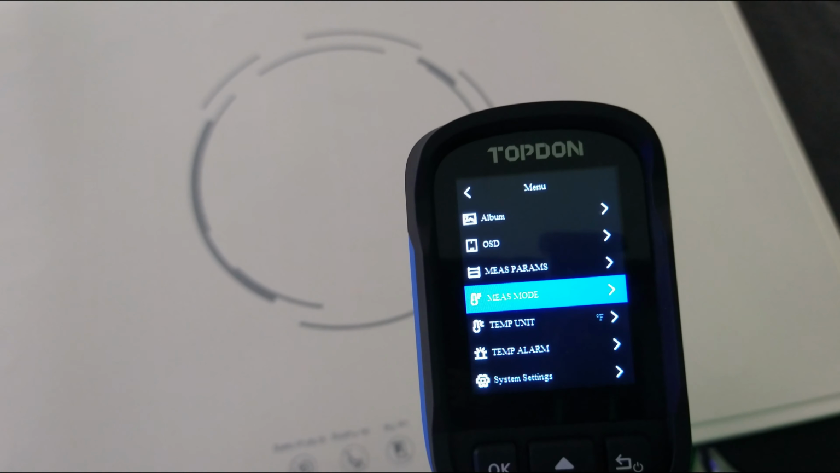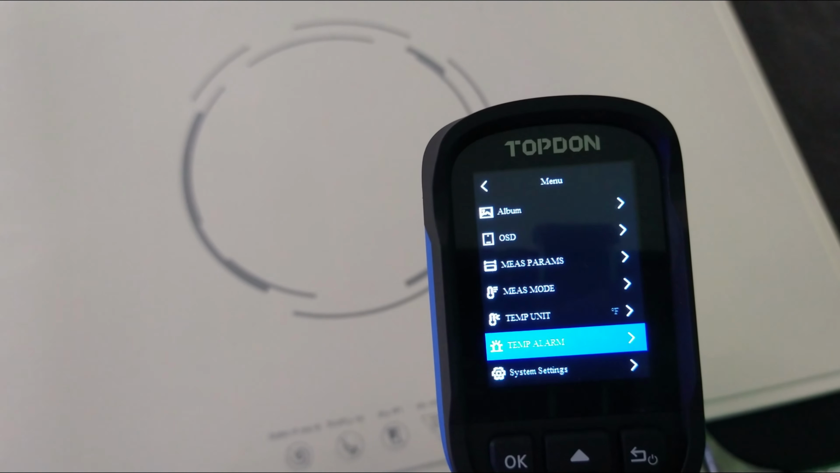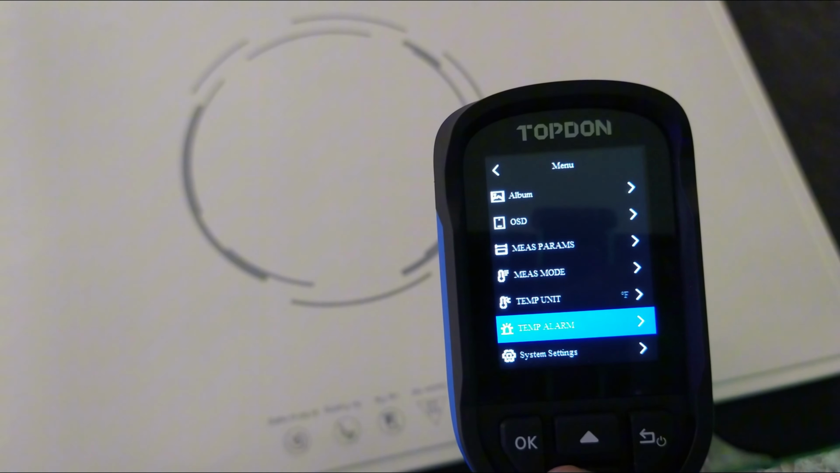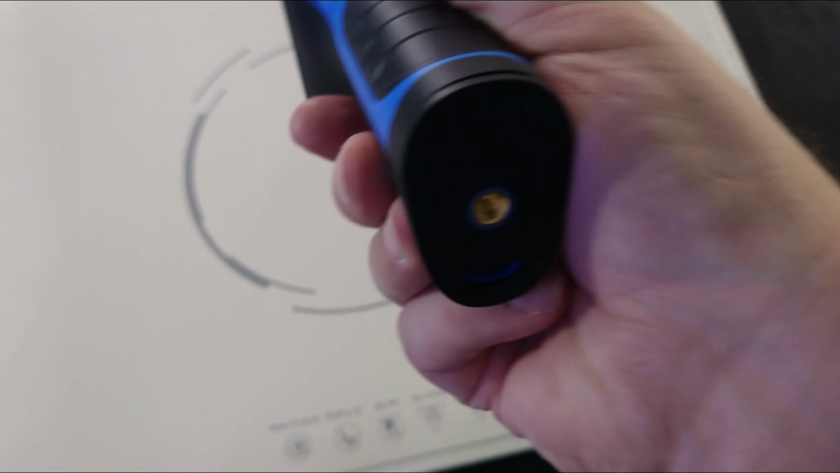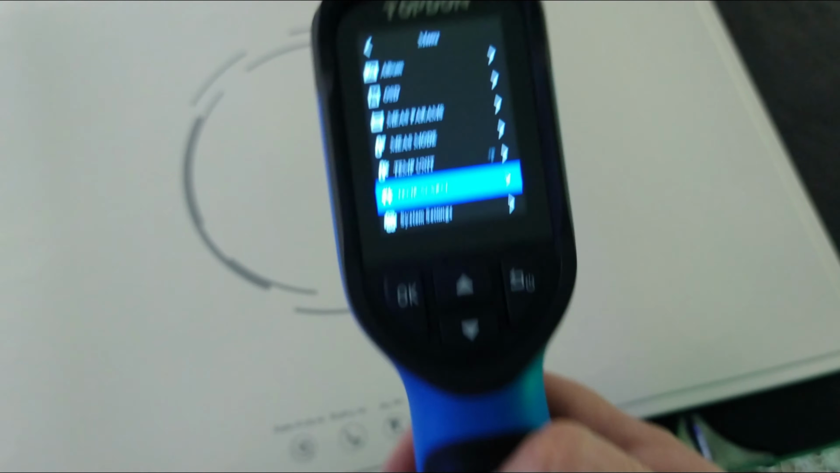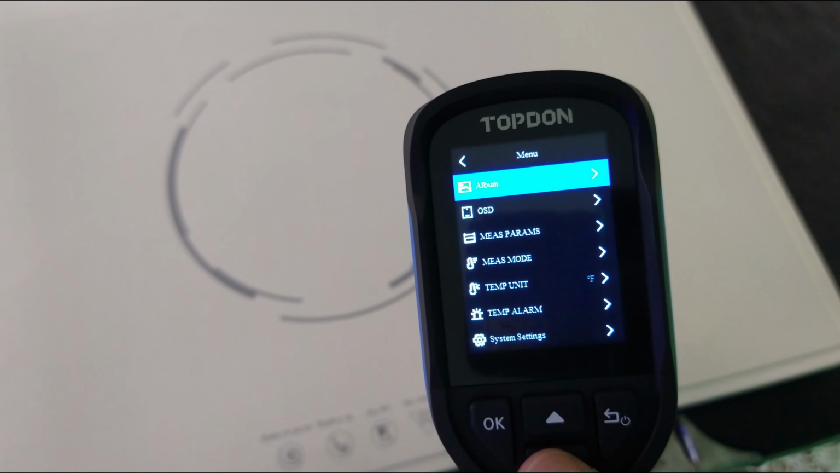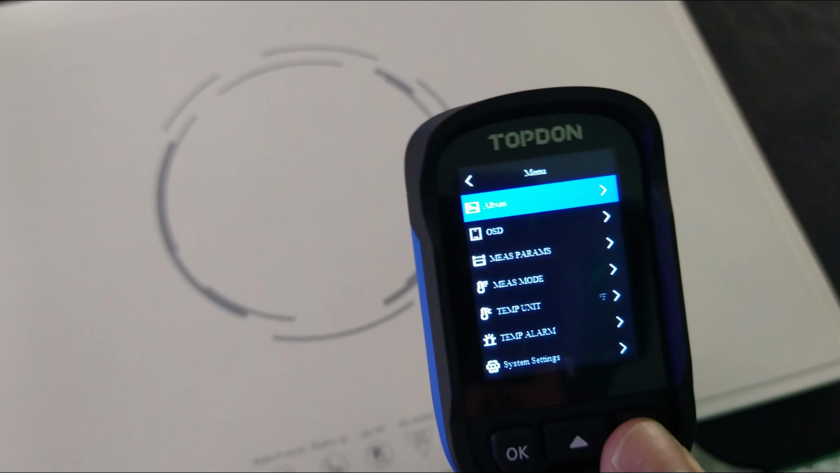So now we've got our temperature units, so Celsius or Fahrenheit. Temperature alarms, you can set that, and actually this unit comes with a little thread on the bottom to be able to put it on a tripod, same as a camera. And then you've got your system settings, and that's about it.